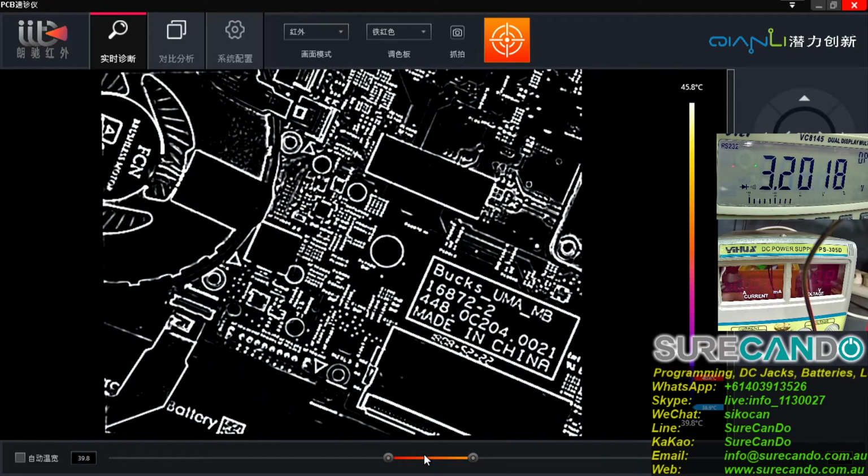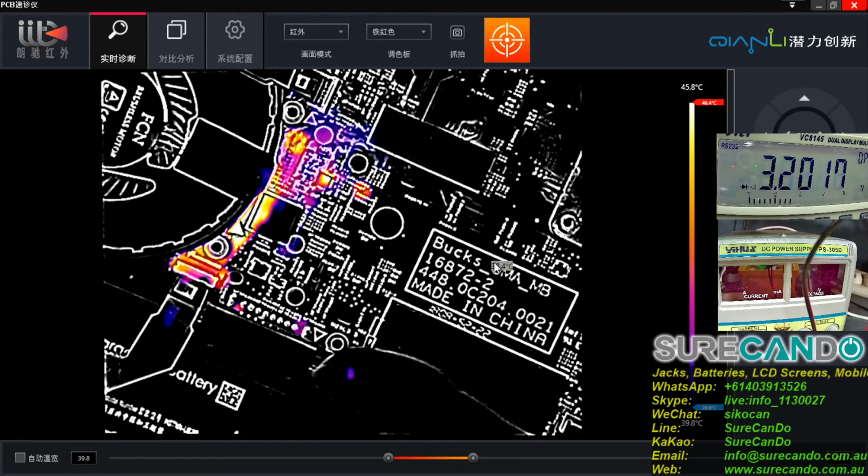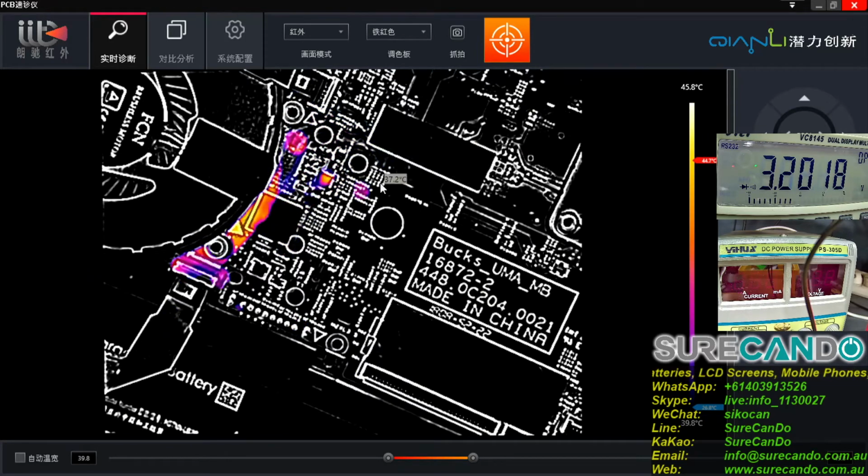Maybe it's come up. Let's check the battery position. Yeah, it came off its position a little bit, sorry. I think I'm going to replace this chip.